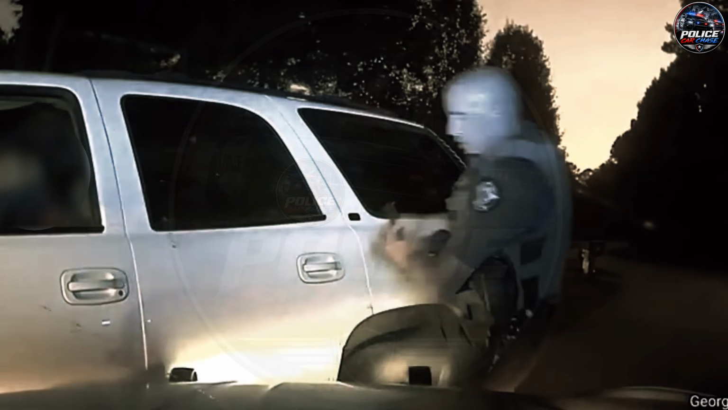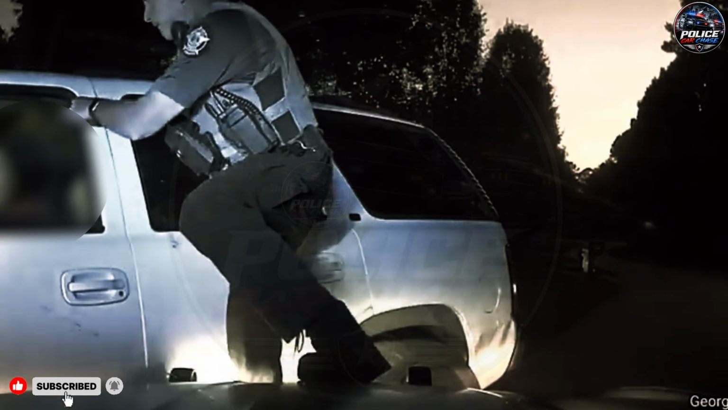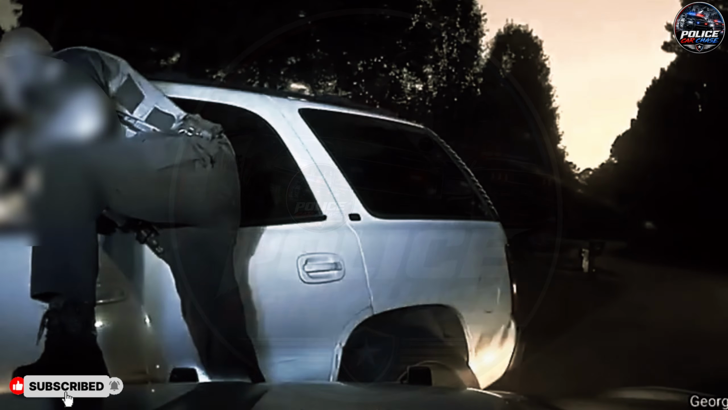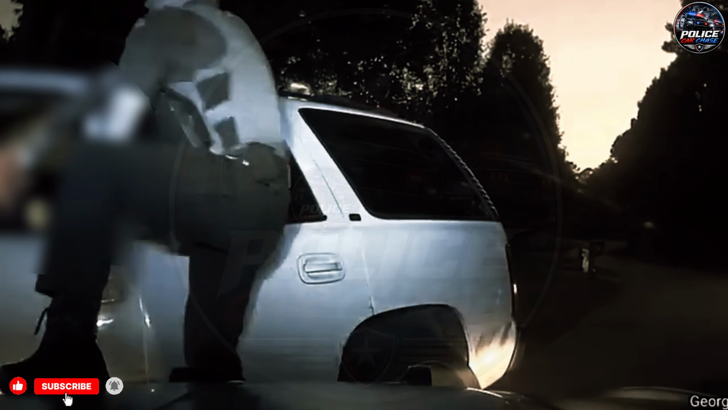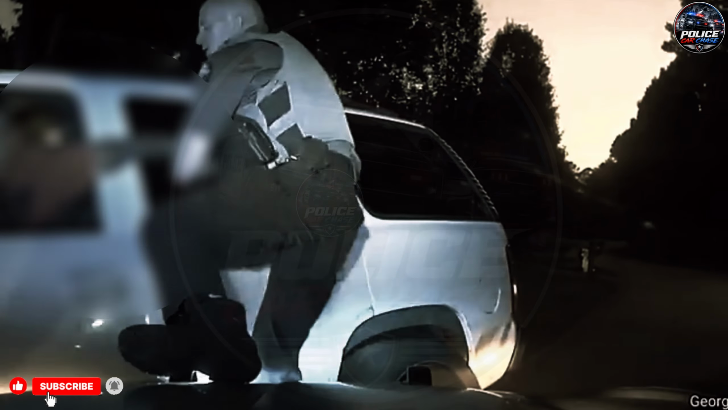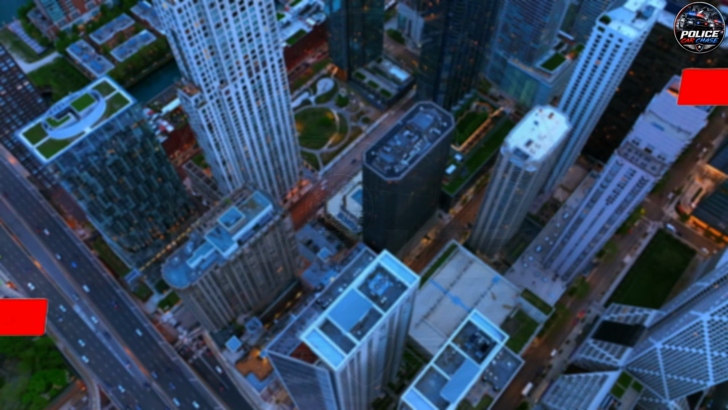A state trooper took the lead and executed a precise PIT maneuver, striking the rear of the vehicle just as the suspect attempted to turn. The impact sent the car veering off the road and into a ditch, bringing the pursuit to a decisive end. The driver, Michael Huddleston, was taken into custody at the scene. A search of the vehicle revealed methamphetamine, and officers also confirmed he had an active warrant. He now faces multiple charges, including fleeing and eluding law enforcement, along with several traffic violations.